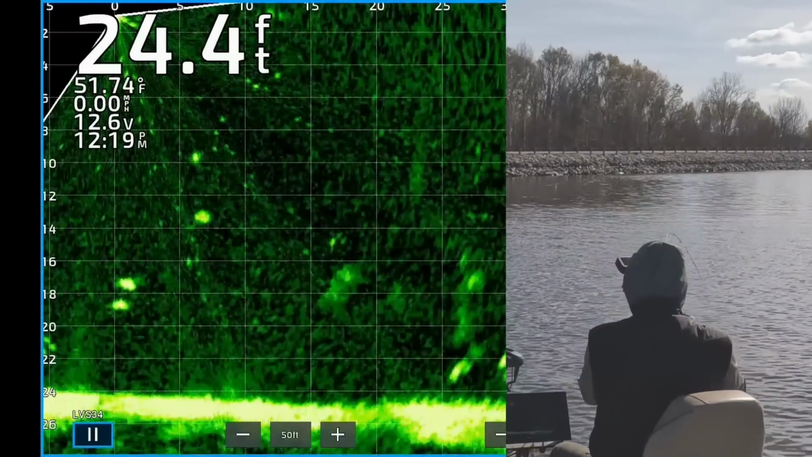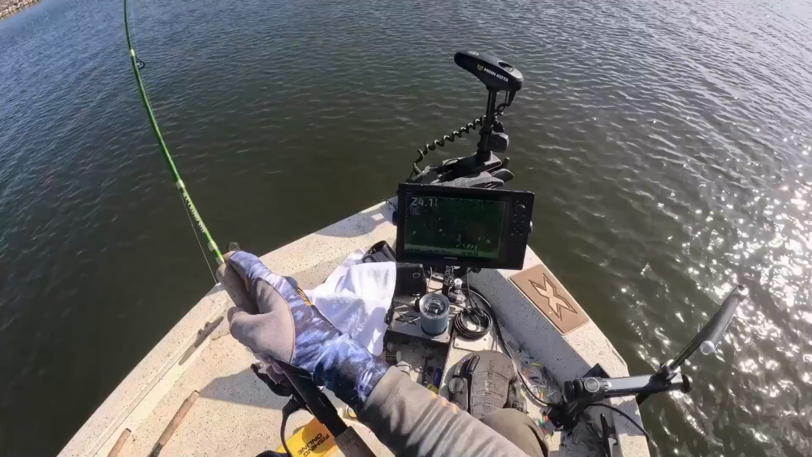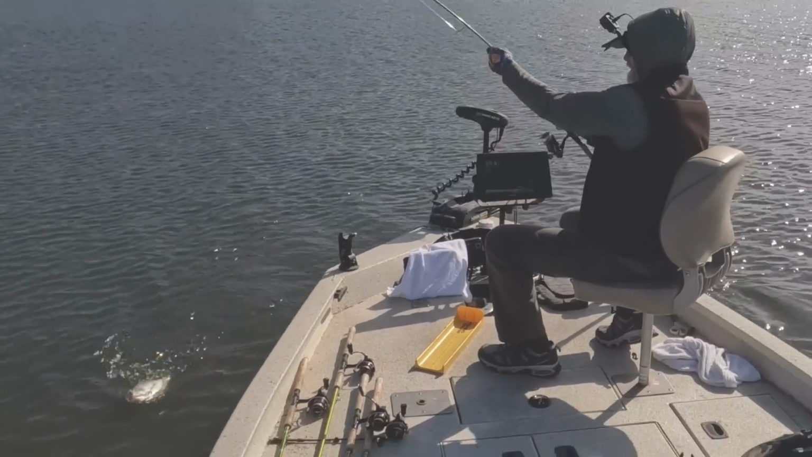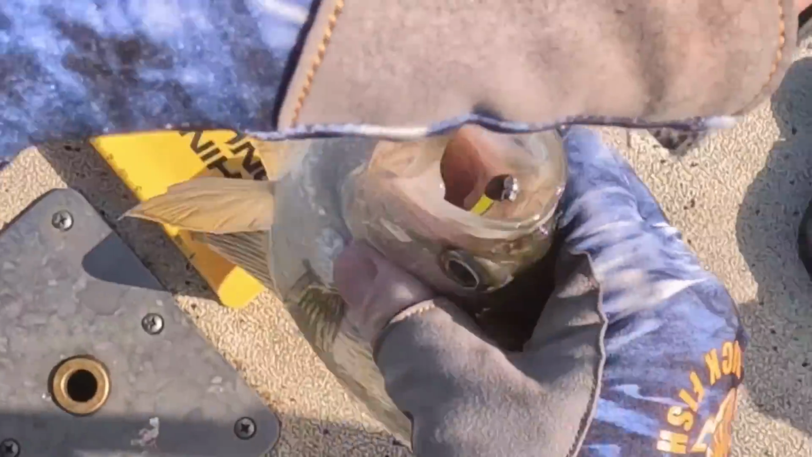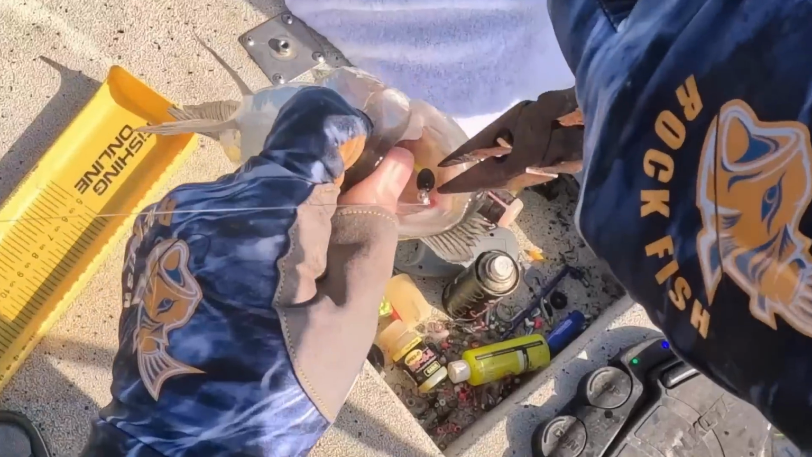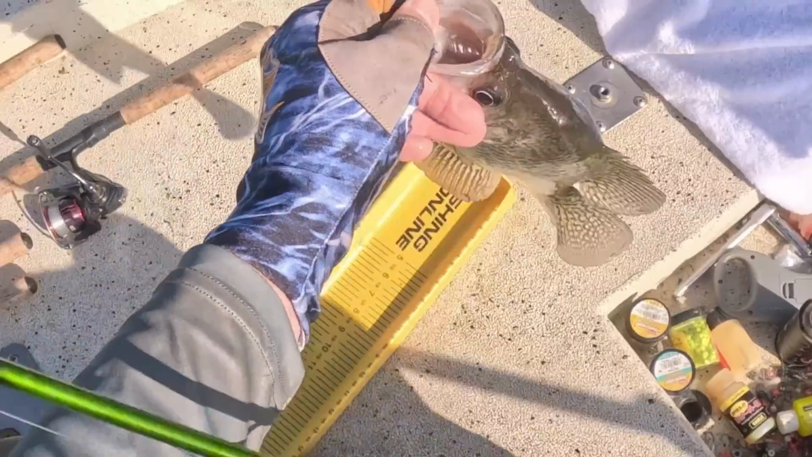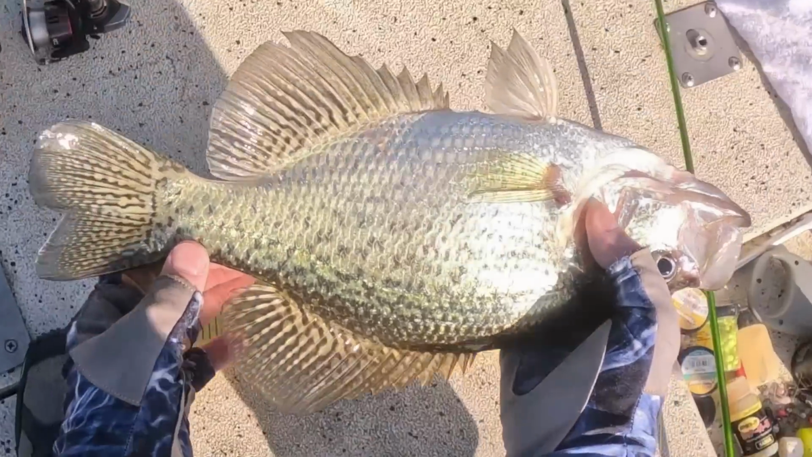There he is, got that one 30 feet out on the bottom. Yes, sir. That's a good one, too. Best thing is, he's not a catfish. Get in the boat. Goodness gracious. Look at the size of that tub. Goodness gracious. Look at the size of that thing.